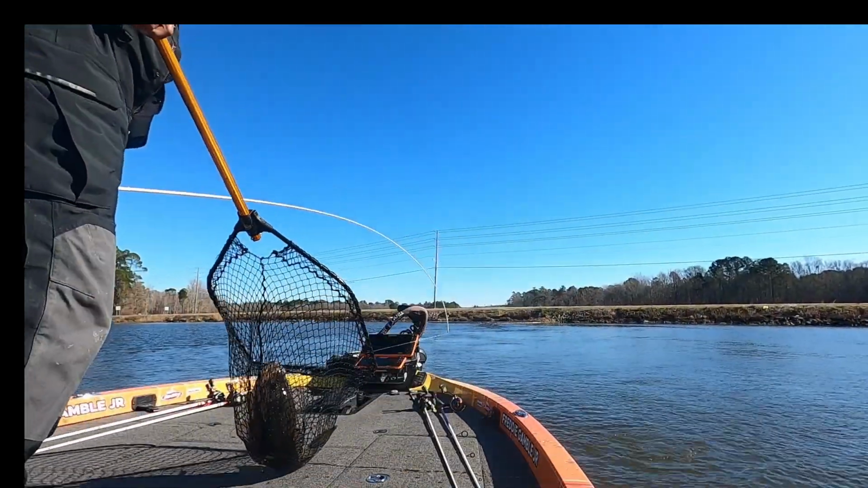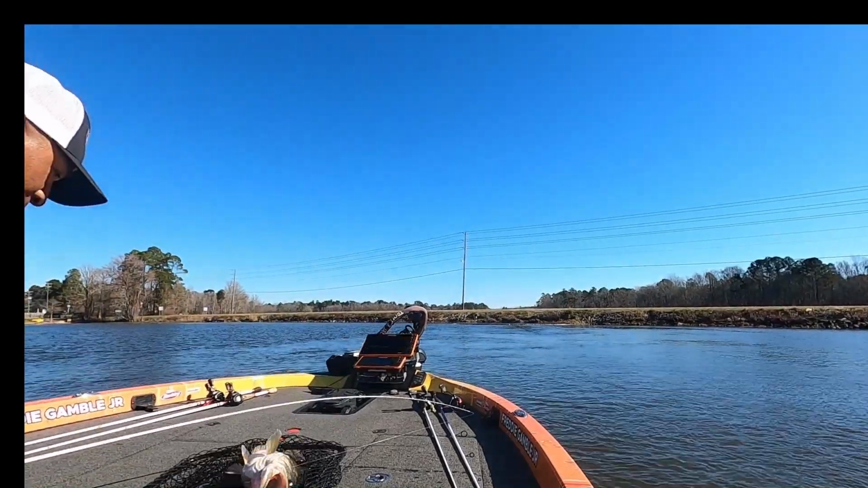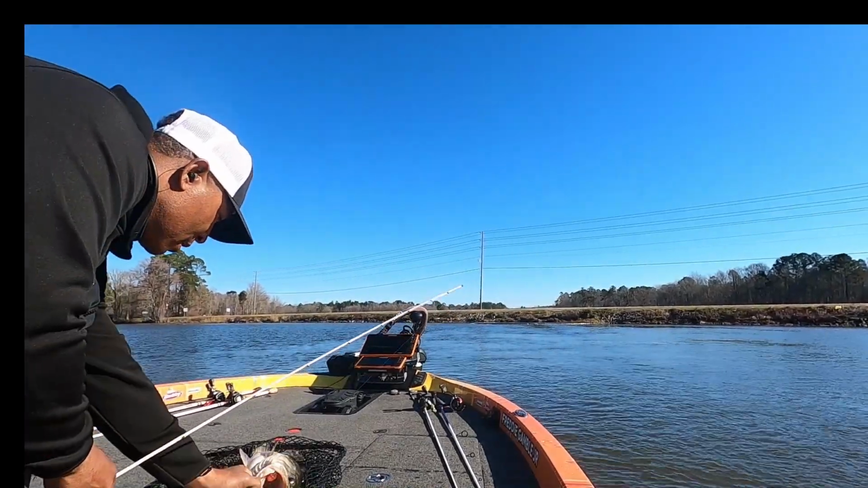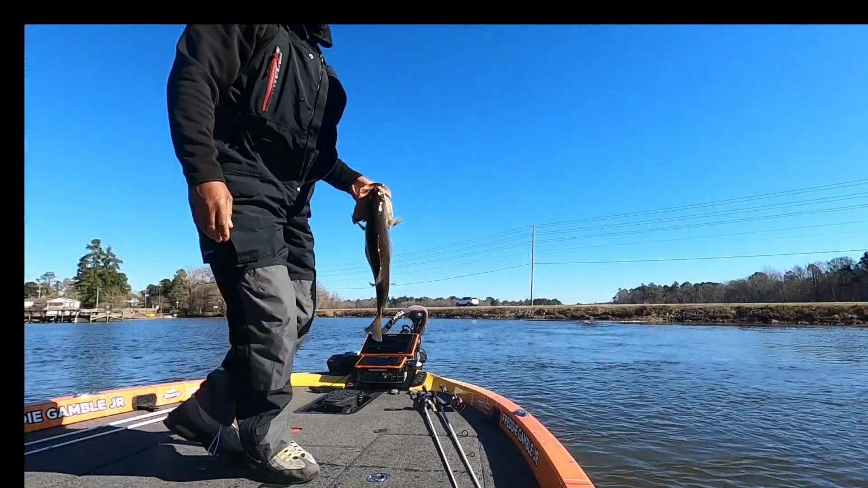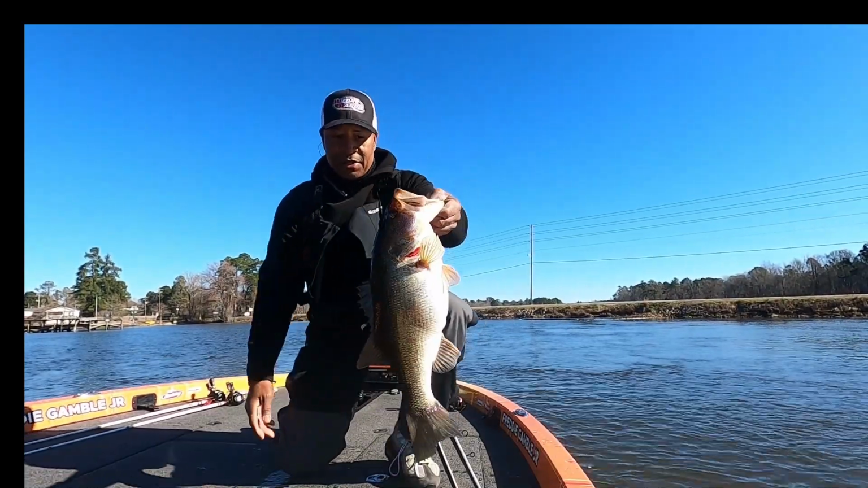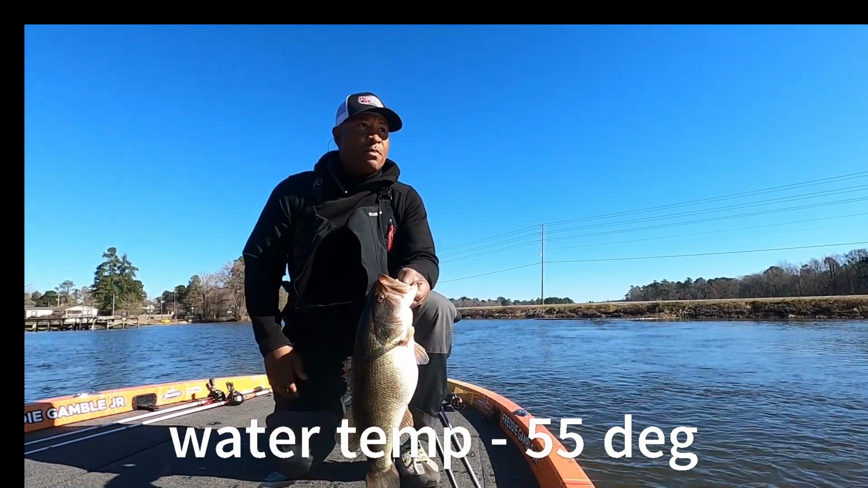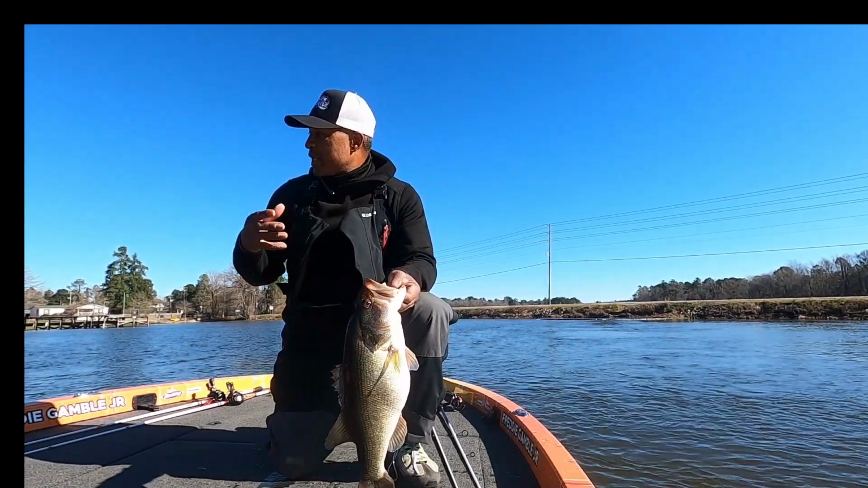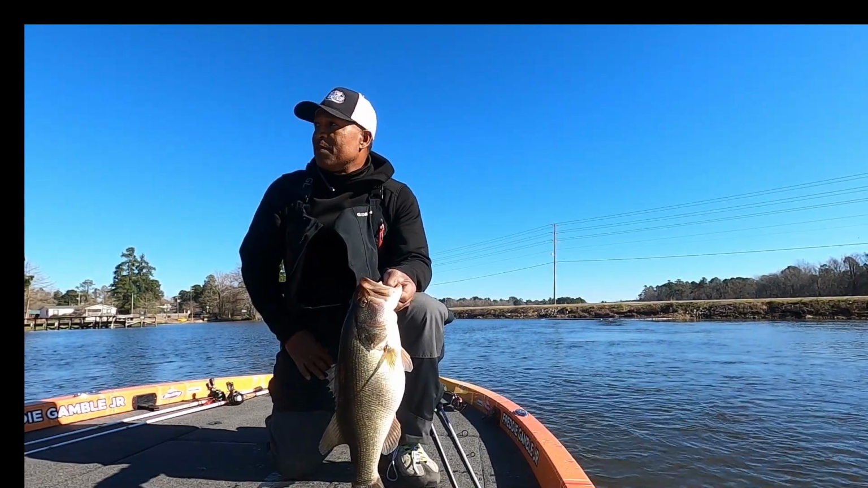This time of the year, I like to start in the back and work my way out to the mouth. In some of these deeper lakes, you may find the fish anywhere from the back all the way out to 30, 40, 50 feet. On my home lake, we're fortunate enough to where we don't have to go out that far. We start in the back, and we fish our way out. Say around 10 or 12 feet is as far out as I come a lot of times.